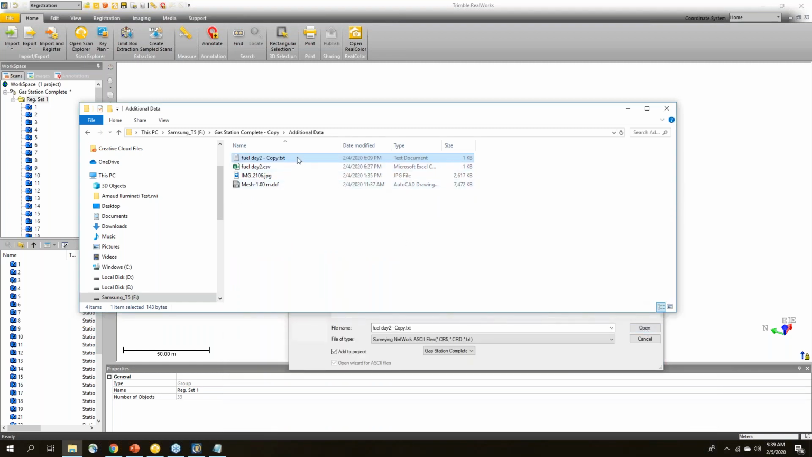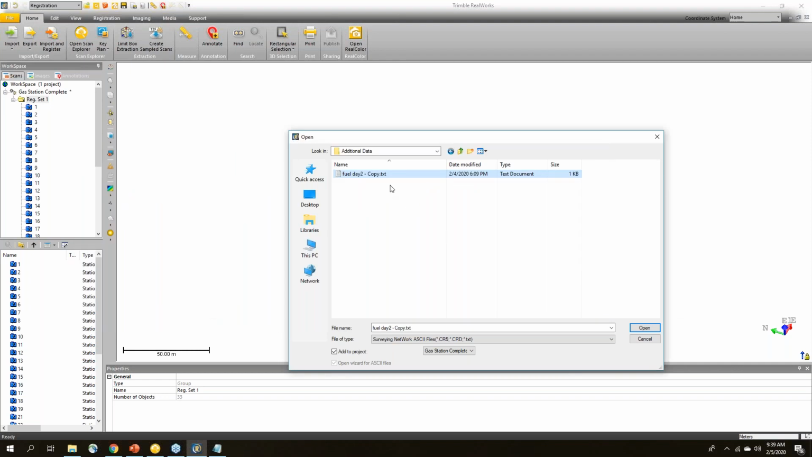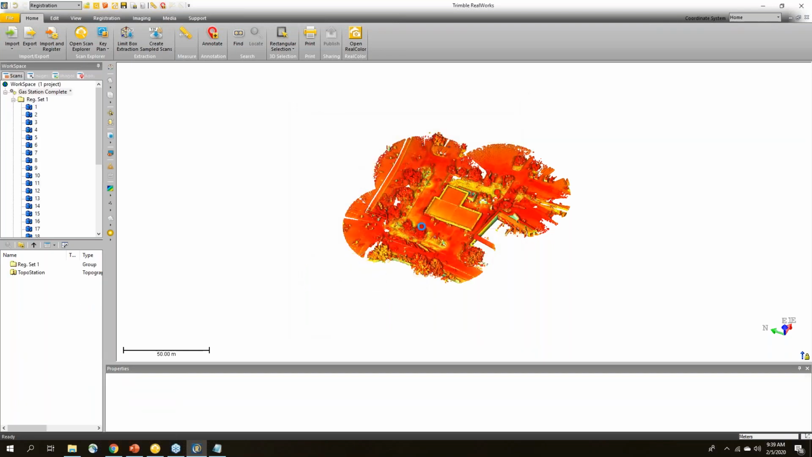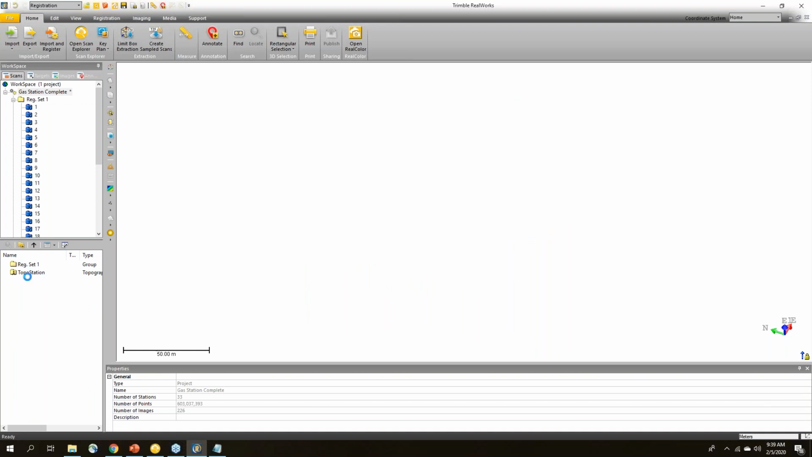So I can select that and open. It's going to bring it in. It's going to ask how I want to bring it in. Tabulation looks good. This is a preview. It's how it's coming in. The format: point, northeast, elevation, description, and meters. So that looks okay. So you can see now it's brought in this topo station folder.